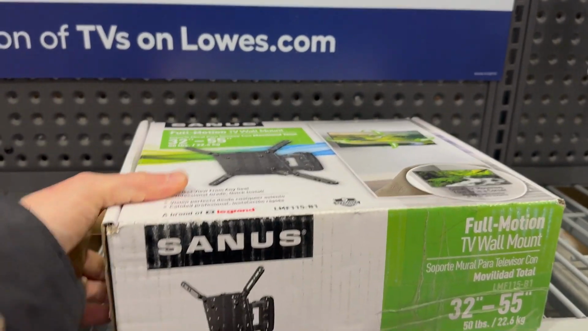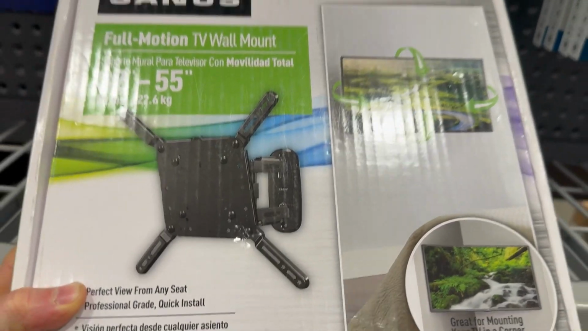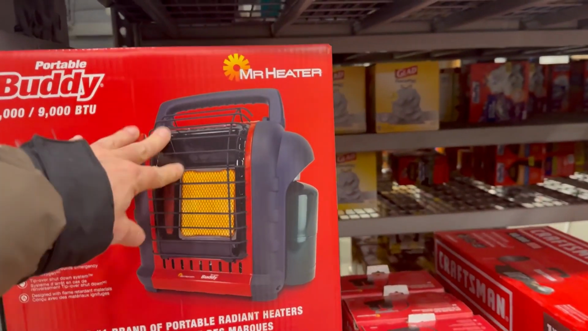I will go through the store. Maybe there's something else I wanna buy. It's just nice to stretch my legs for a little. I've been thinking of getting a TV for the inside of the van. I suppose I'd need something like this. Here we go, the little buddy, what I have. I trust this thing with my life.